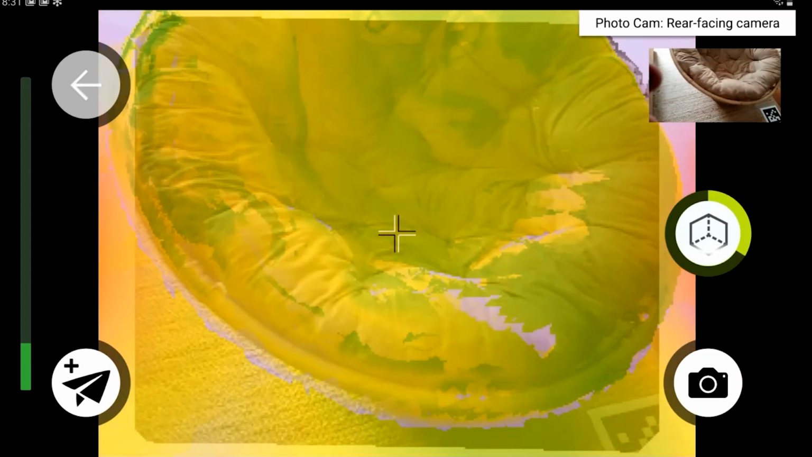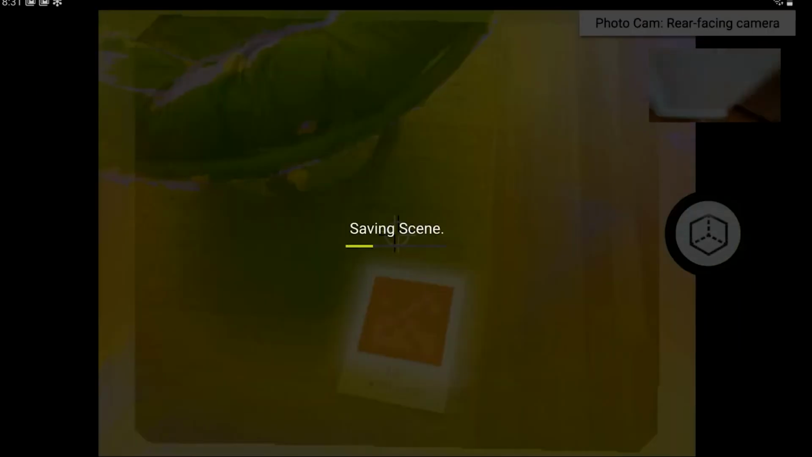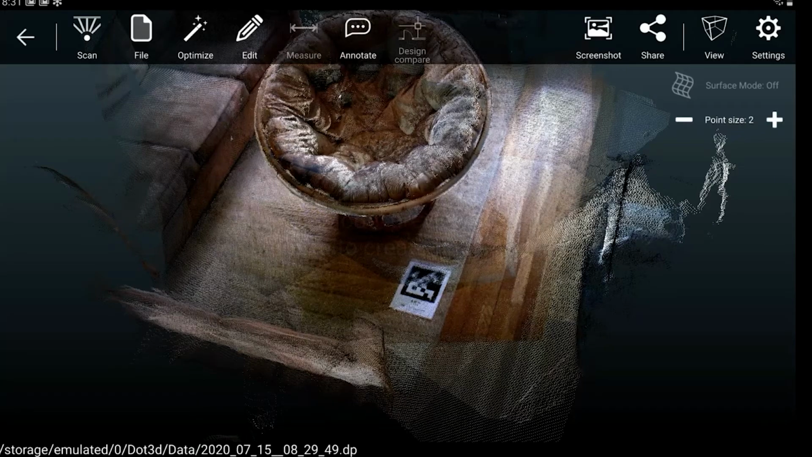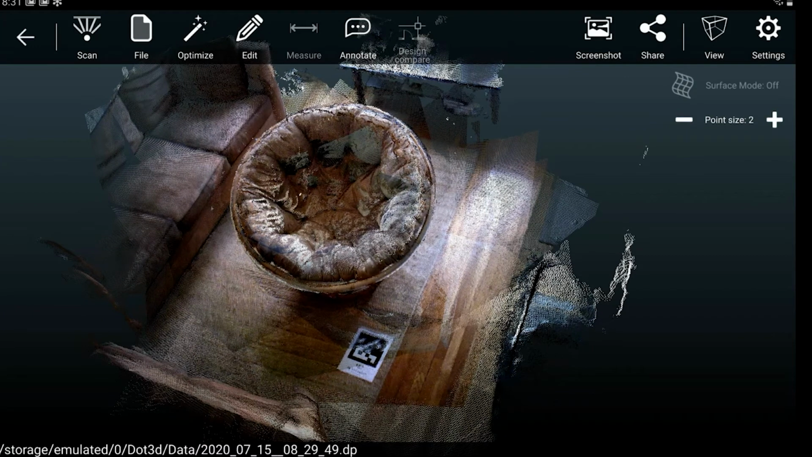And when I'm happy with my scan, I finish back at that same target and press the button on the right to finish the capture. Now we have our quick unoptimized preview of the scan. This is a chance to take a look at the data and make sure you got everything you need. This is by no means the final result, but it's a quick chance to check what you had, make sure you don't need to use the append feature to add anything in.